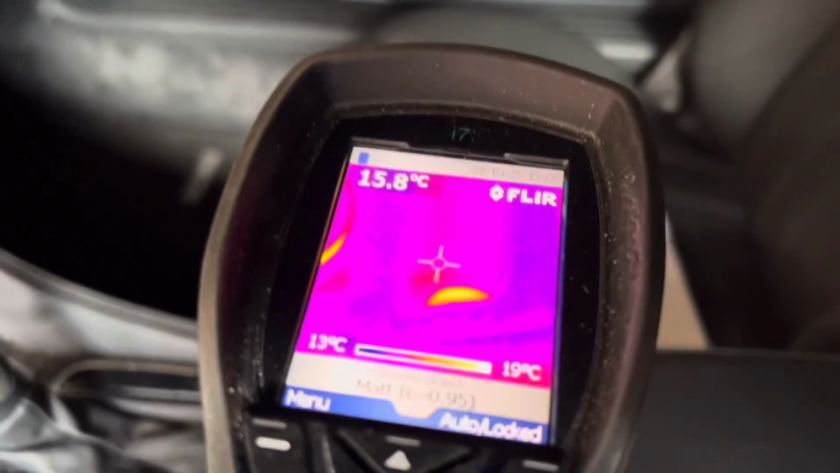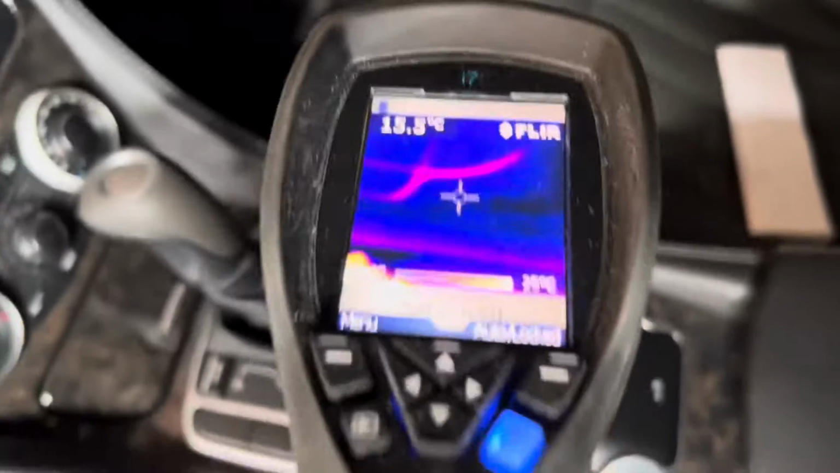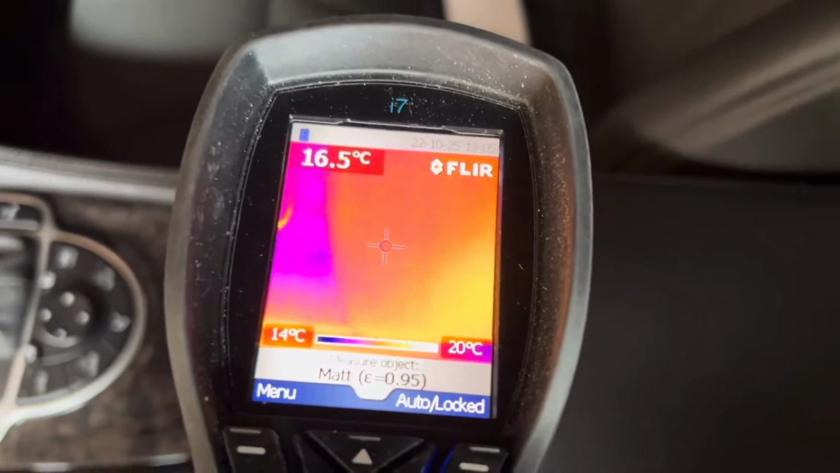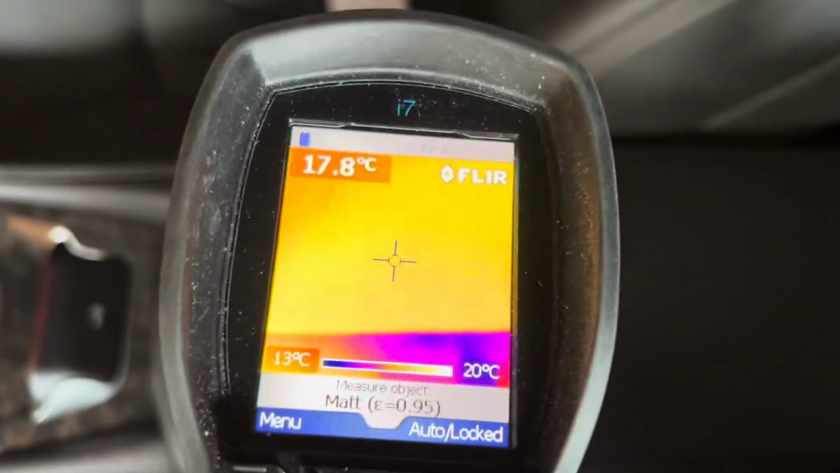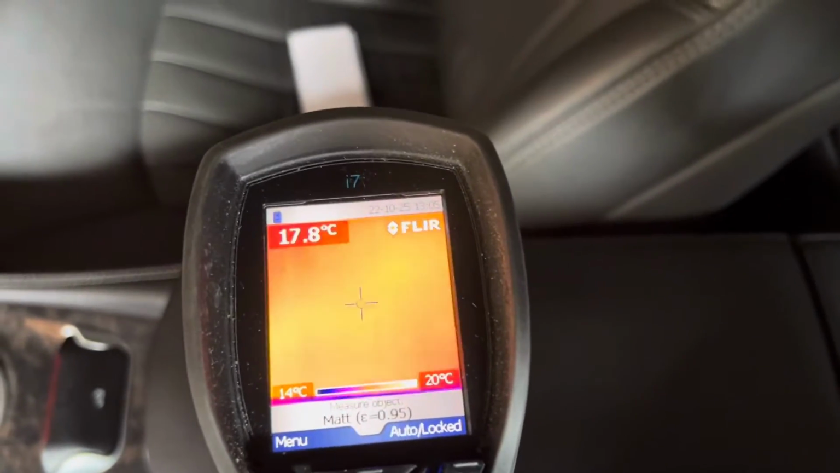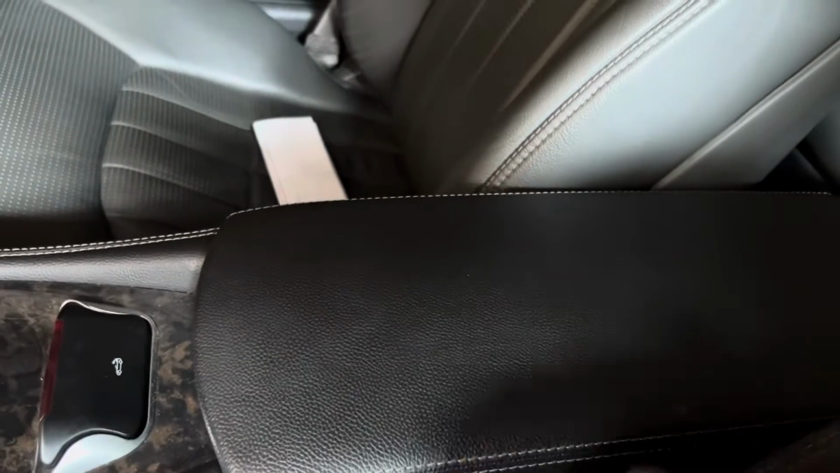Now you see that bright orange spot there? That is just this bit of metal here reflecting, but just watch what happens to that camera as I move over the central console. Can you see that bright orange there? What is it inside this central console that could possibly be causing that heat source?